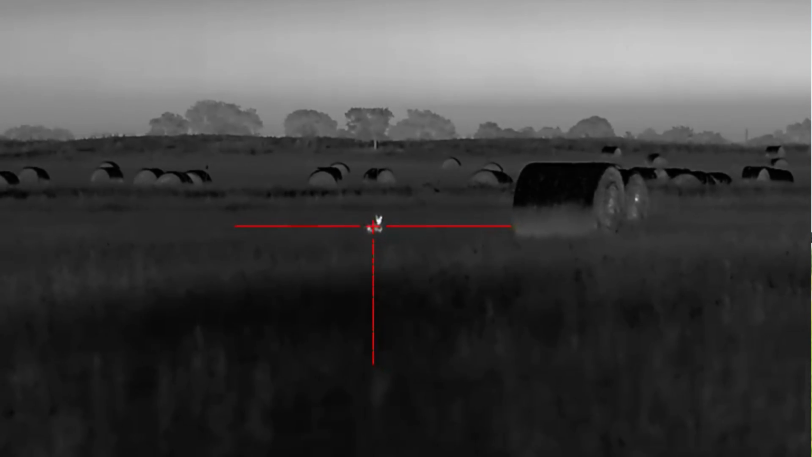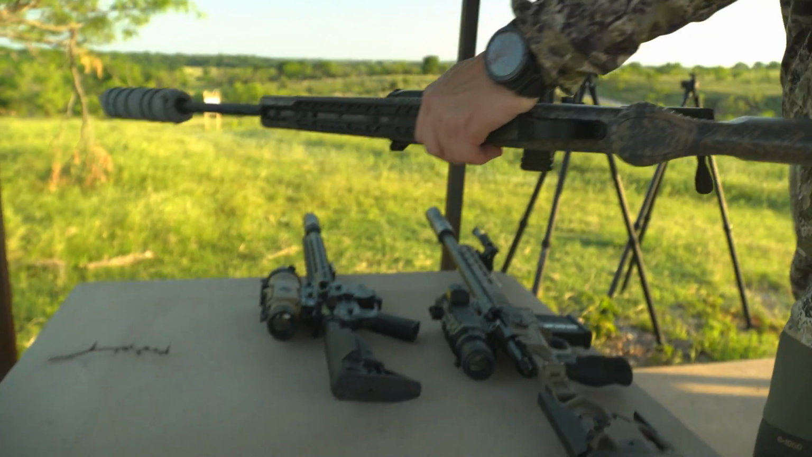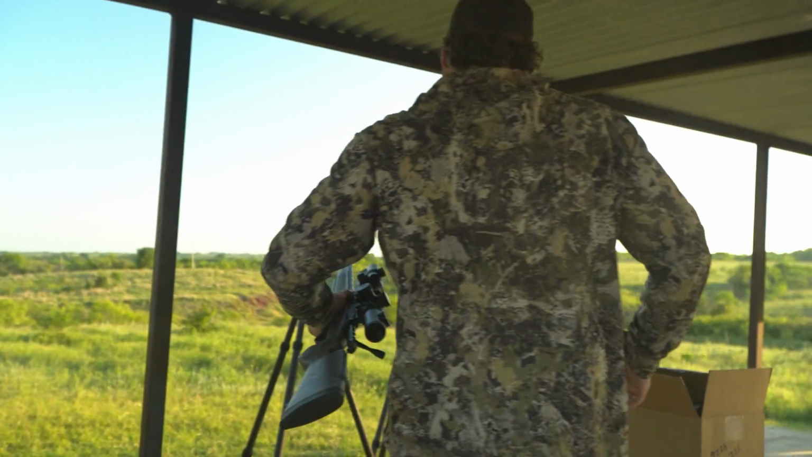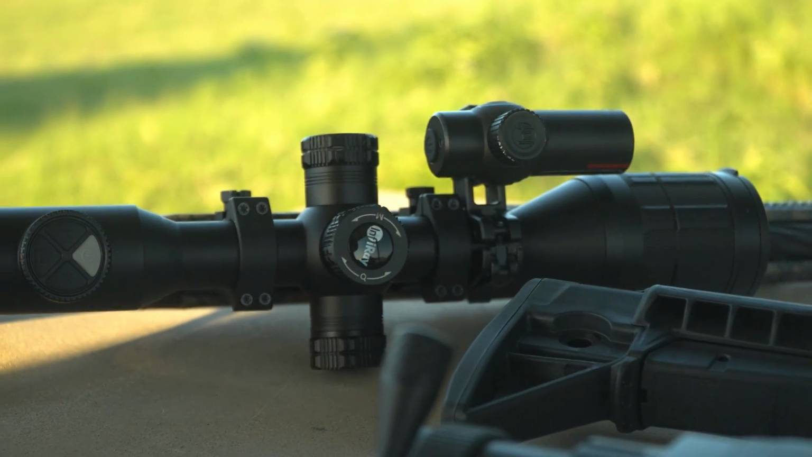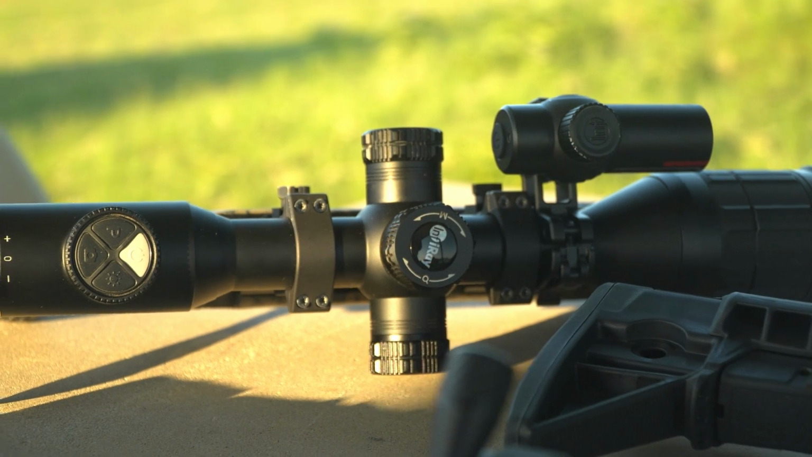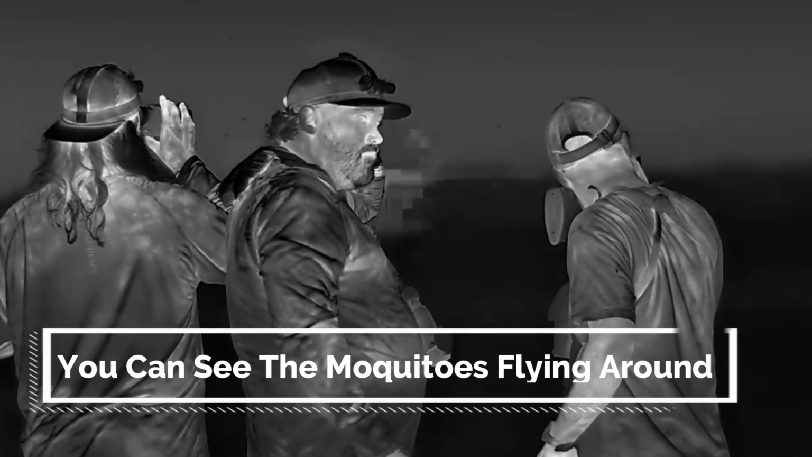So the image is nuts. I should point out as well that as an industry first for this 1024 by 1024, I want to say the closest competitor is like 1024 by 700, 720 or something like that. I mean, this is like 30% more pixels. It makes a difference when you're using the scope.